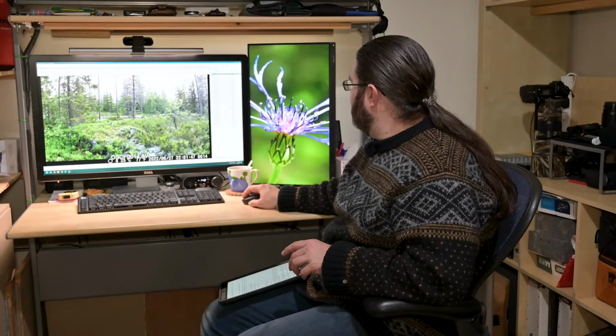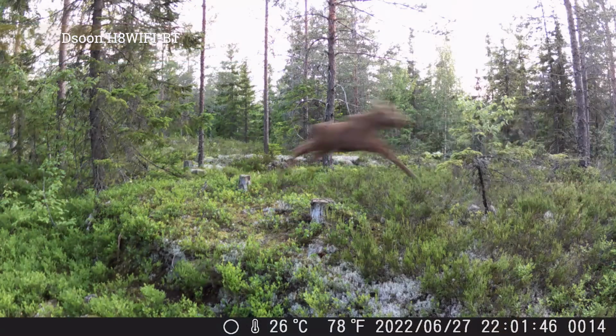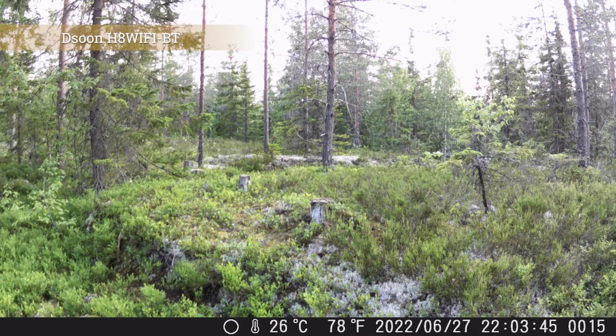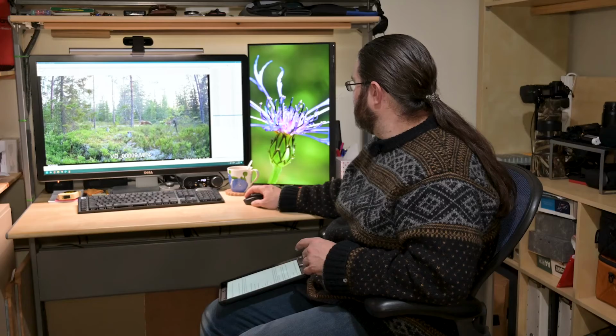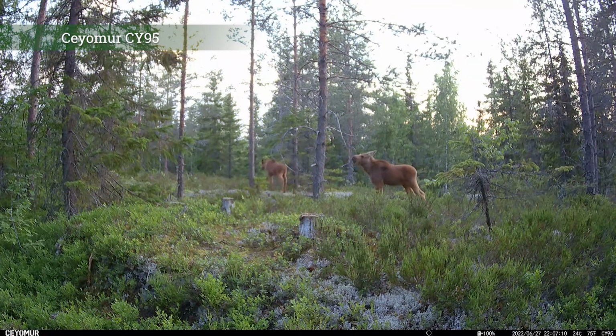So next to come through was an absolutely cracking thing to see, this pair of young moose that run through, and then they're frolicking about in that kind of opening just near where the food is for quite a while really, and they're picked up by both cameras. Here they are on the Ceyomur. That first stuff was the Dsoon. Yeah, having a nibble on the branch.